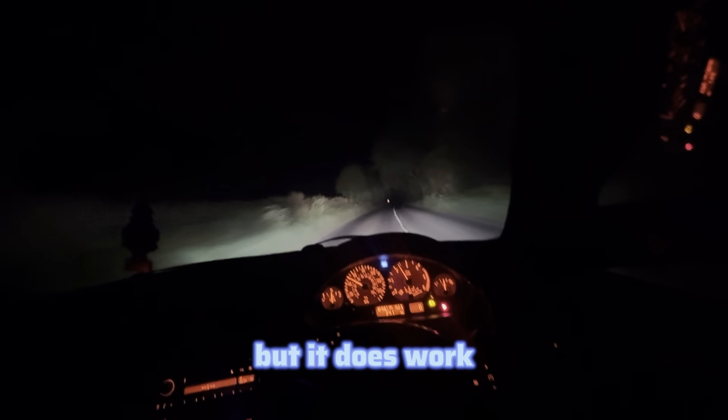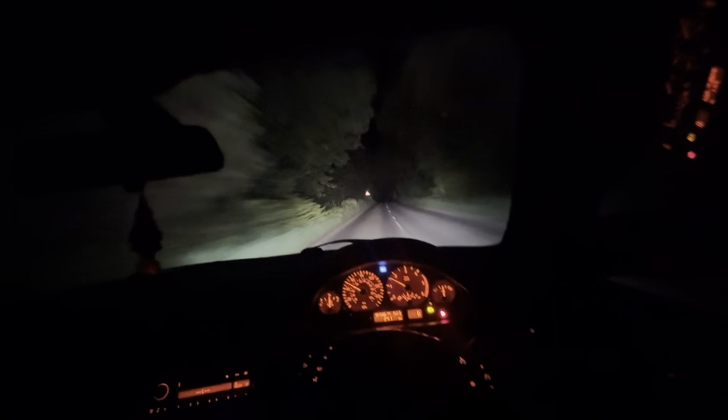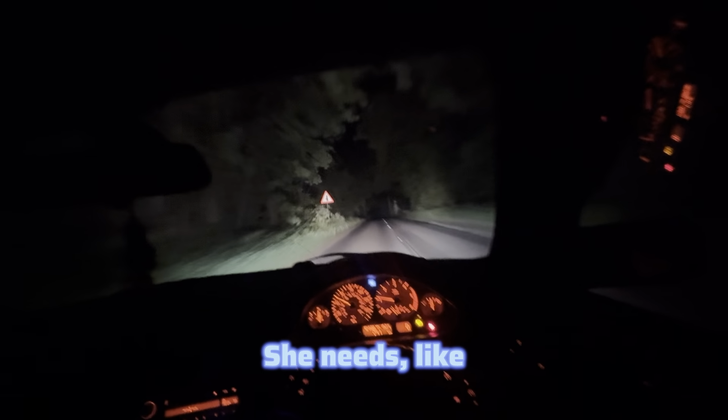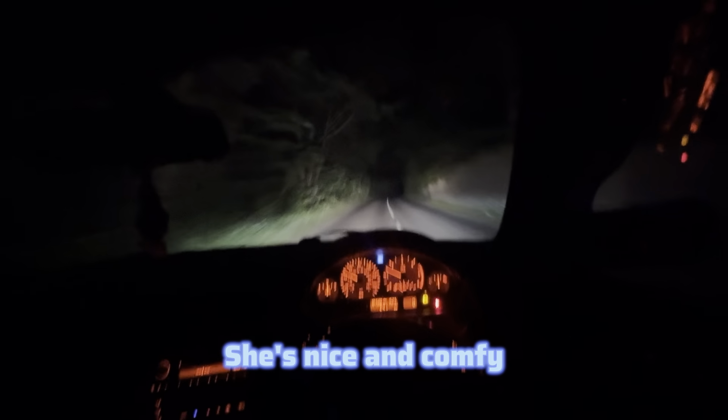Handbrake actually works. It's quite rare to find a BMW with a working handbrake, but it does work. It's not the best, but she works. Yeah, she needs a lot of TLC. She needs brake pads and discs doing. I want to get that done soon. But for a BMW, she is nice. She's nice and comfy, nice and smooth.